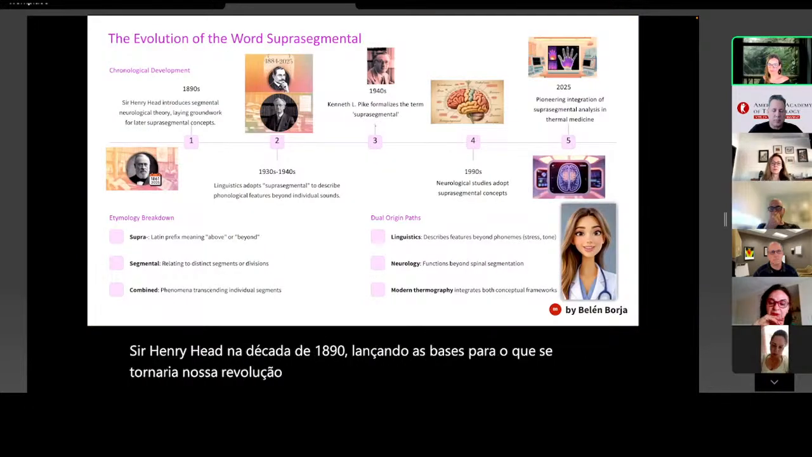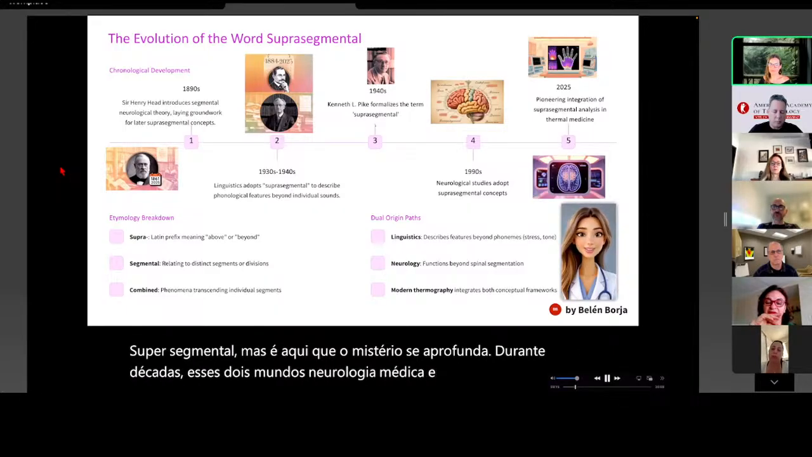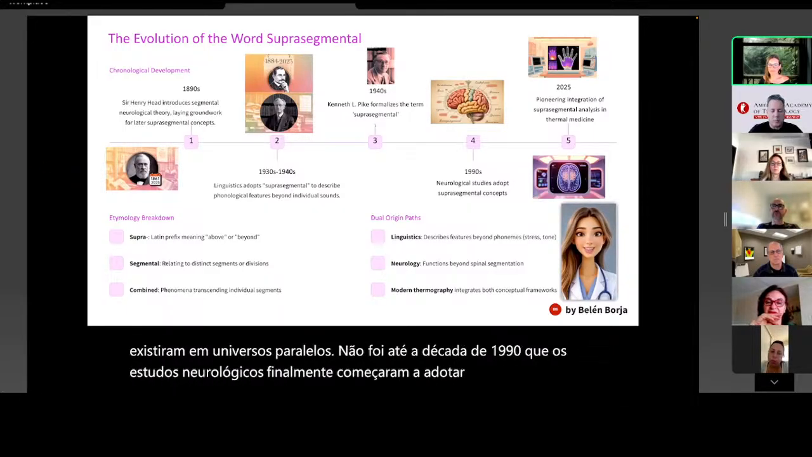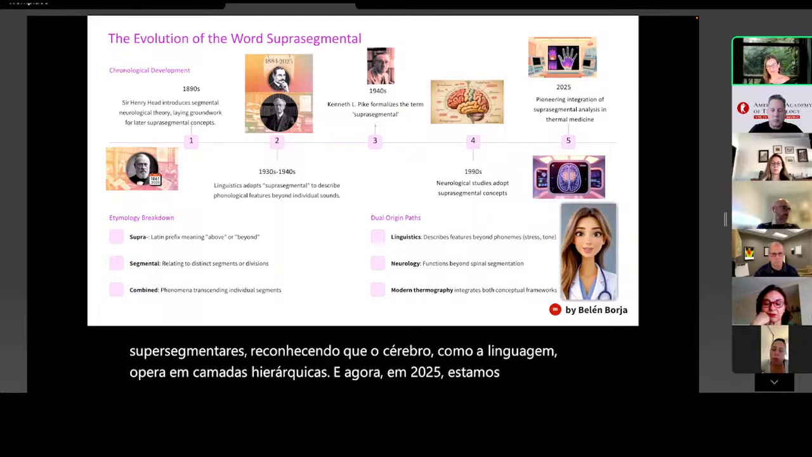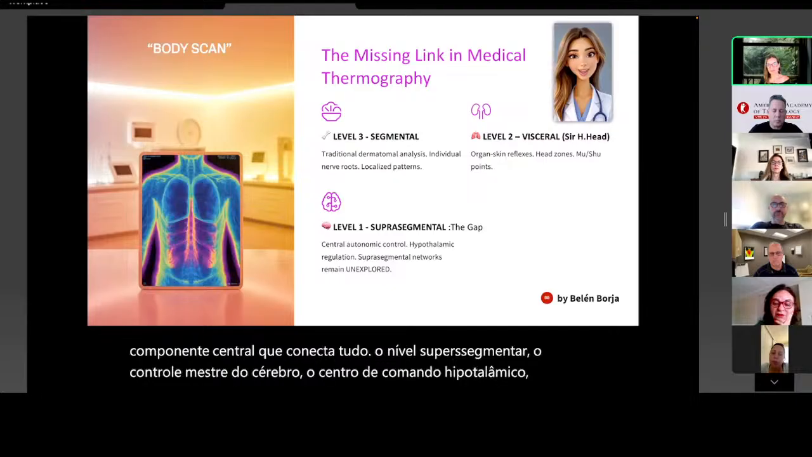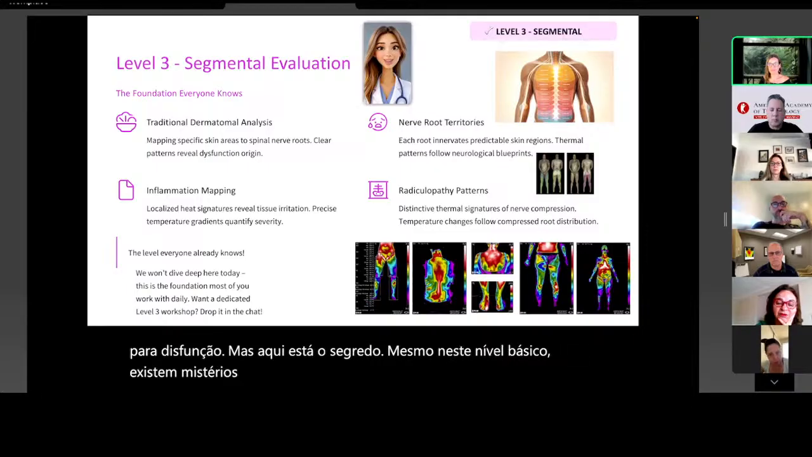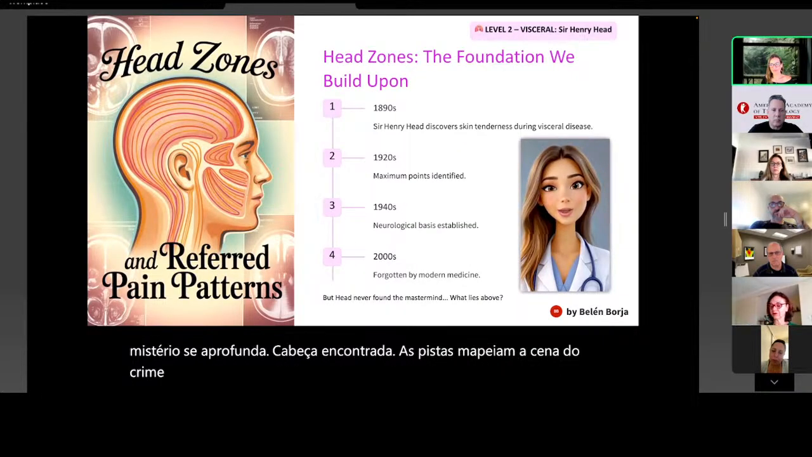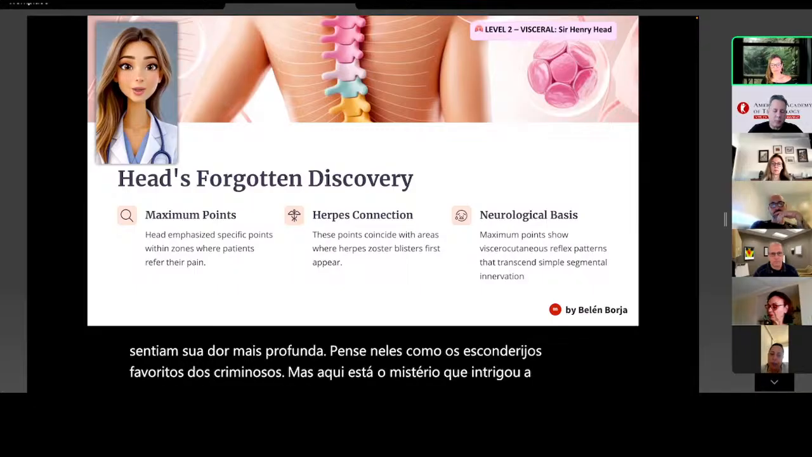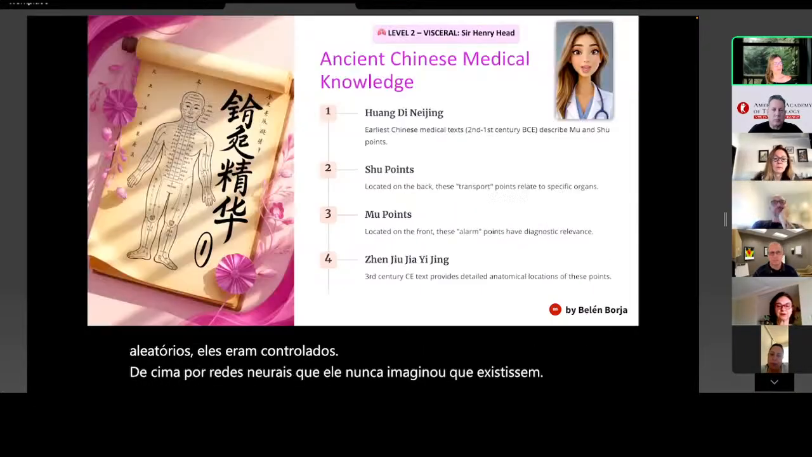It all started in the 30s and 40s, that meaning operational. But here's what existed in parallel universes. It was recognizing that to witness the next chapter, medicine, where important clues just like the hypothalamic level analysis and thermal patterns follow neurological blueprints like a mystery hiding in plain sight. We won't dive deep today. This is foundation work. These have investigating just when you want to finish with specific spots where these points also coincided perfectly. It was like finding love by neural networks in London.